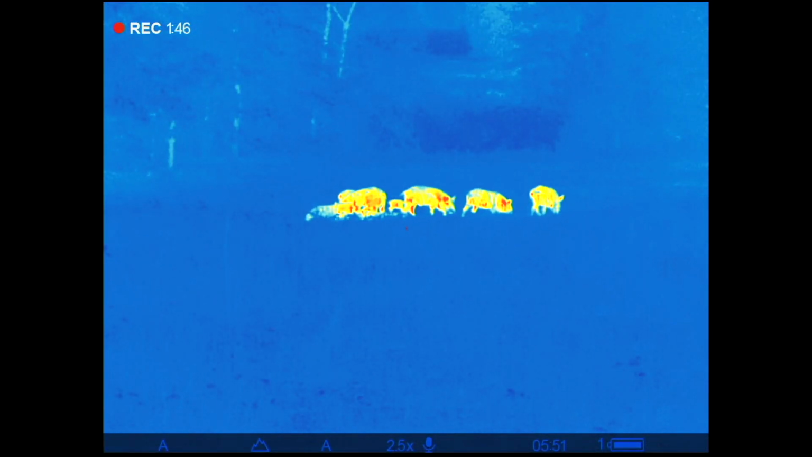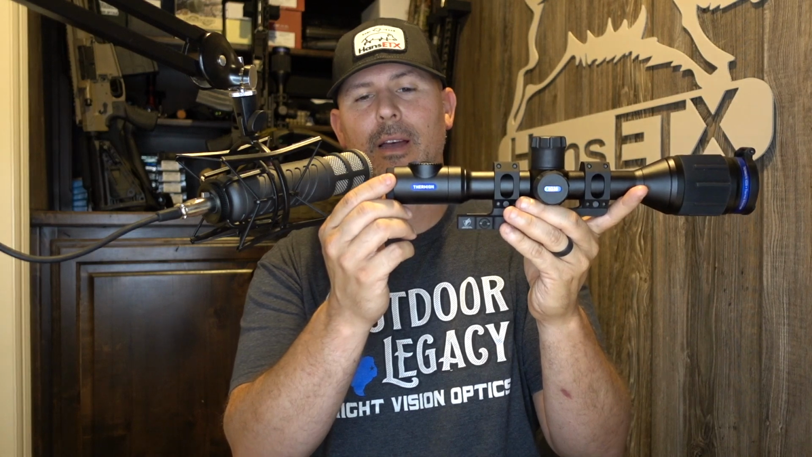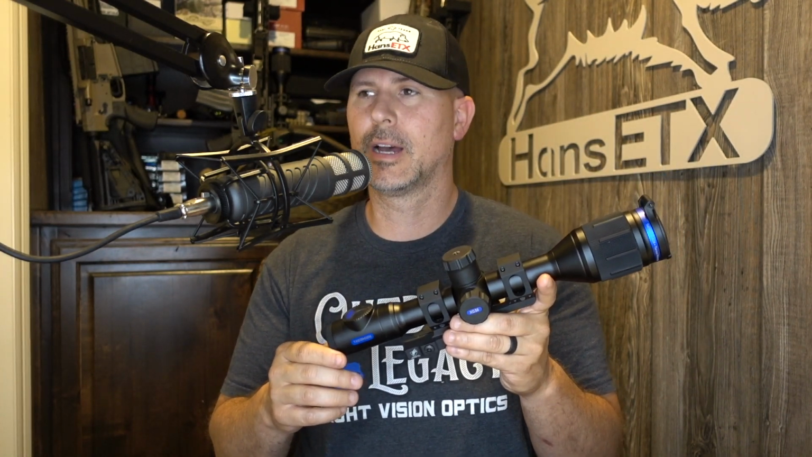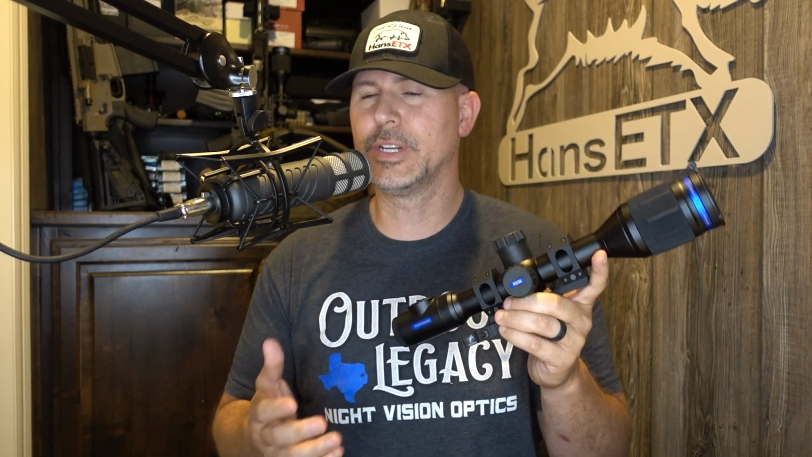It does have an internal video recorder. It also records audio, multiple color palettes, and picture-in-picture display. It has Wi-Fi streaming to the Stream Vision app that you've probably heard about many times on this channel. It has an eyepiece diopter focus, and it does have a focusable objective lens, which is very important when picking out a thermal scope, especially in this price range. And it does have rechargeable batteries.